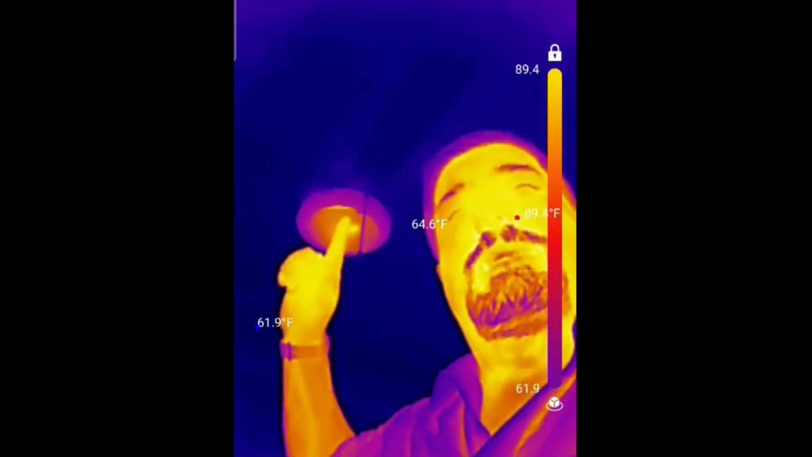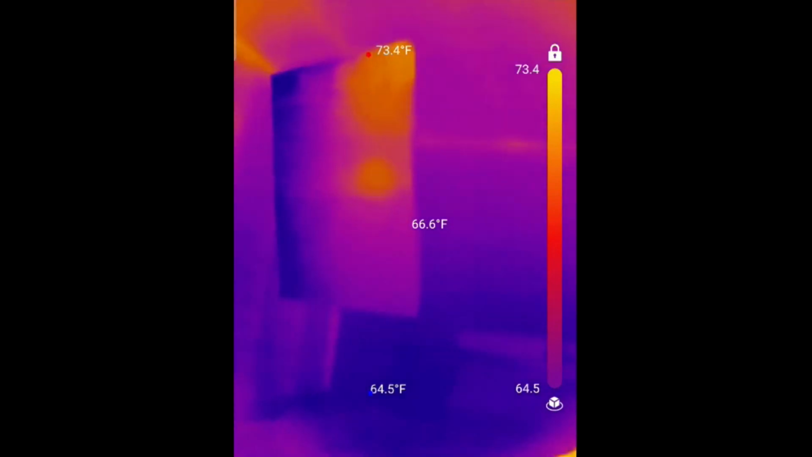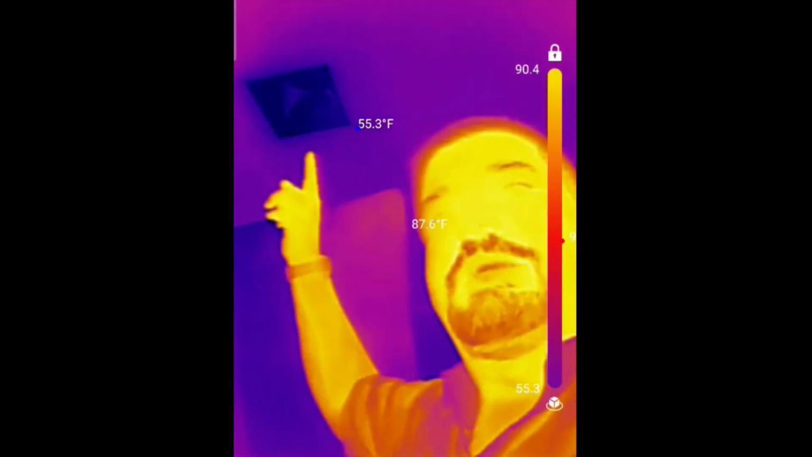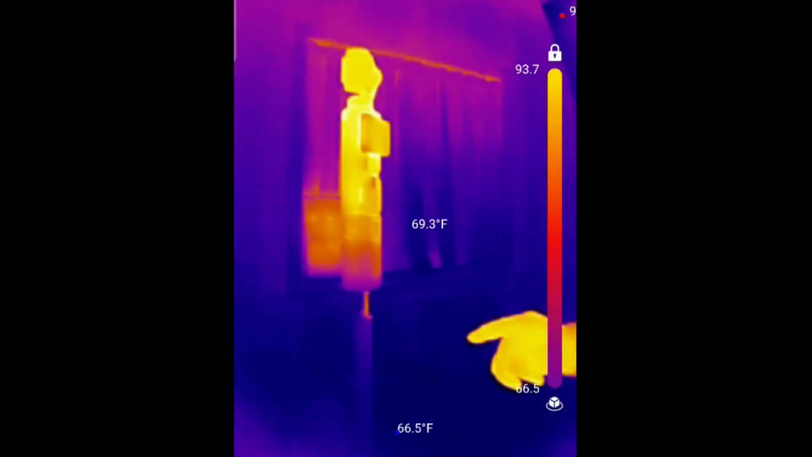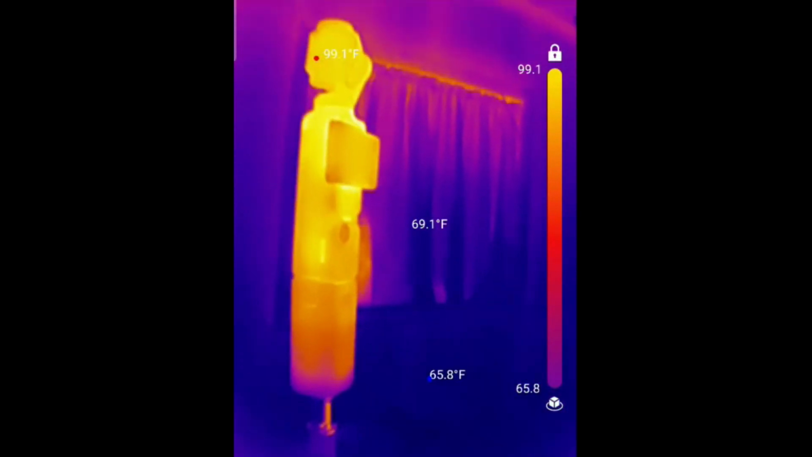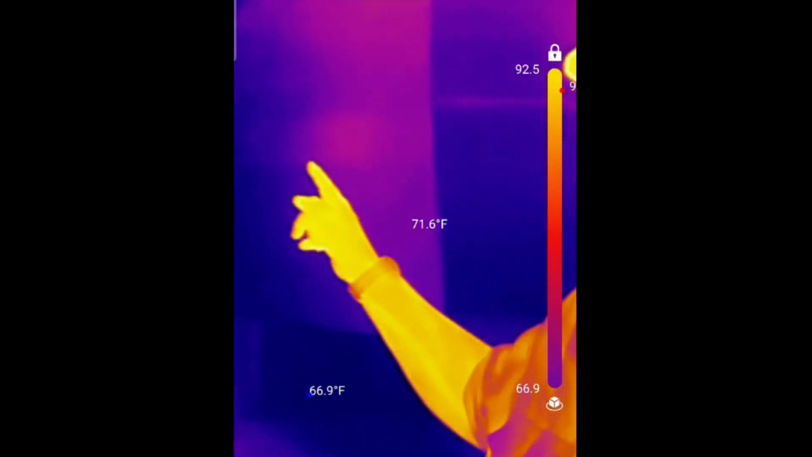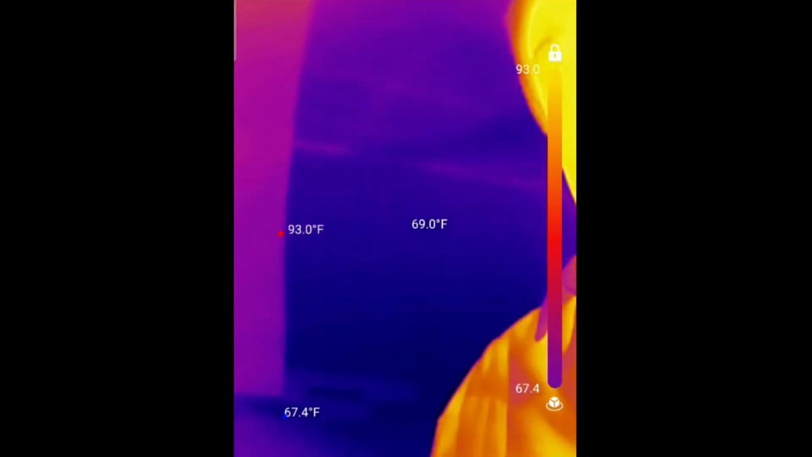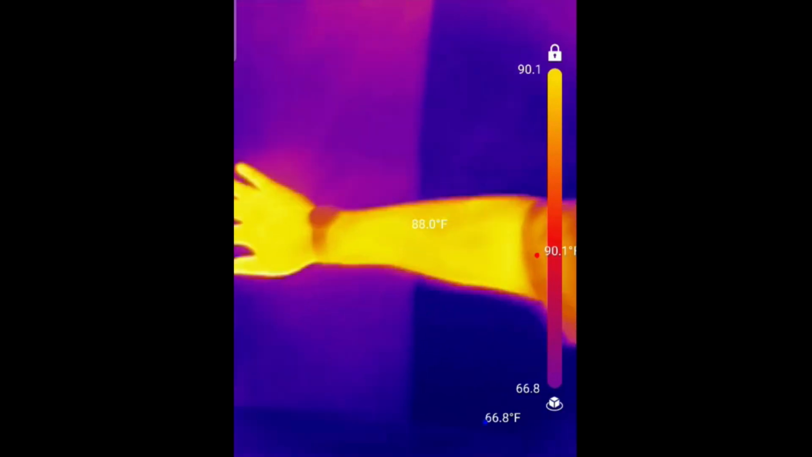So that's a light. You can see the light up here on the top of the room. This is a studio light here. Air conditioner vent. Oh, that's a camera. Look how warm my camera is there. The camera is warmer than the light. I mean, this light is on full bright, but it's not that warm. That's a... Oh, did I just leave a handprint? Oh my gosh, how cool was that?